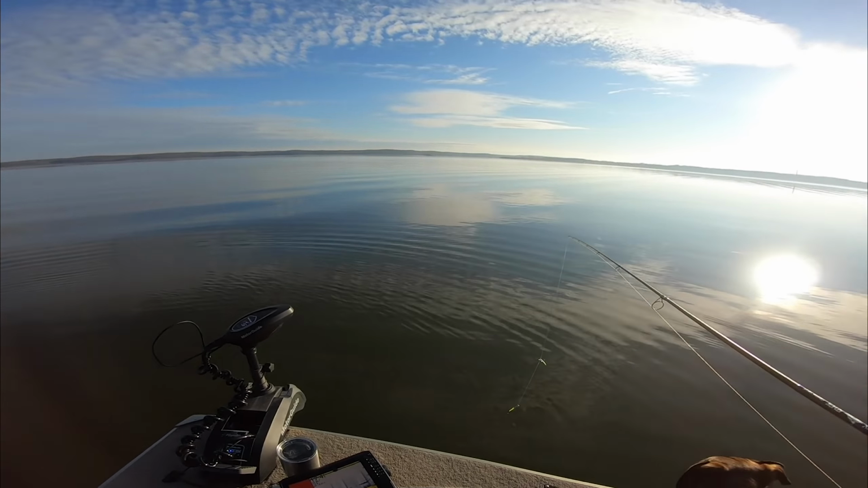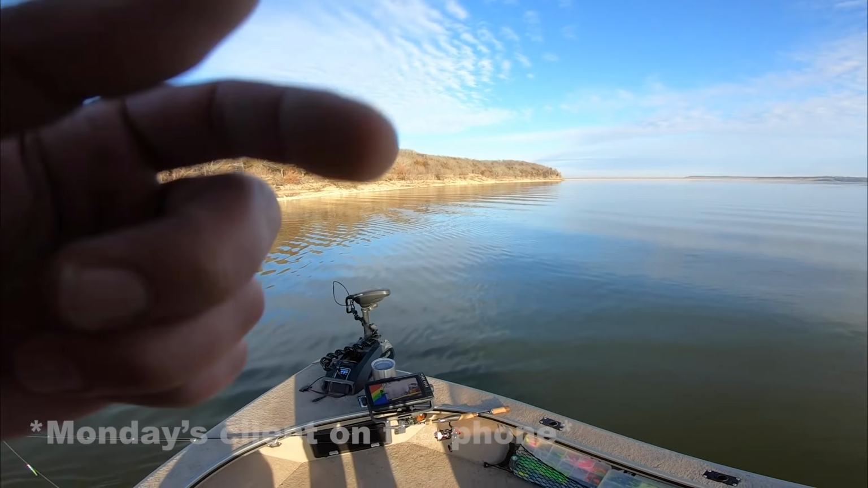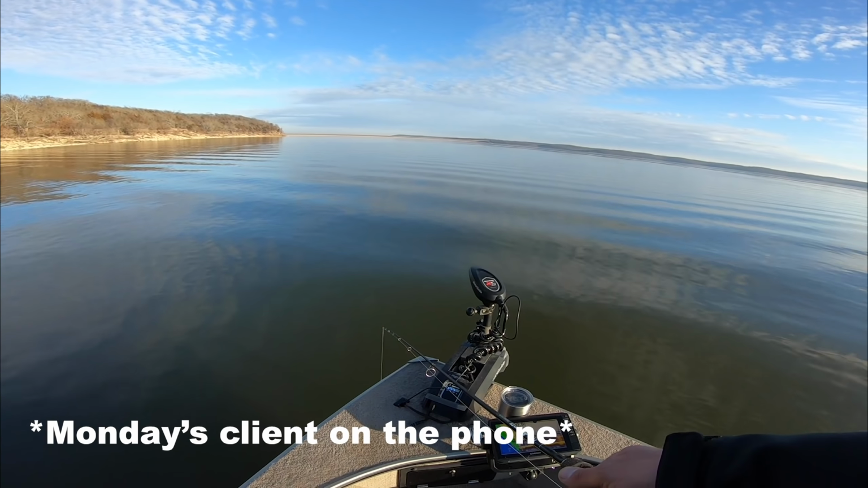R2D2 just doing its thing. Gonna take us right back down the bank to the next school of fish. How about it? Hey, how's it going, buddy? That's why I like to get out there early, but yeah, no, it's been fun.